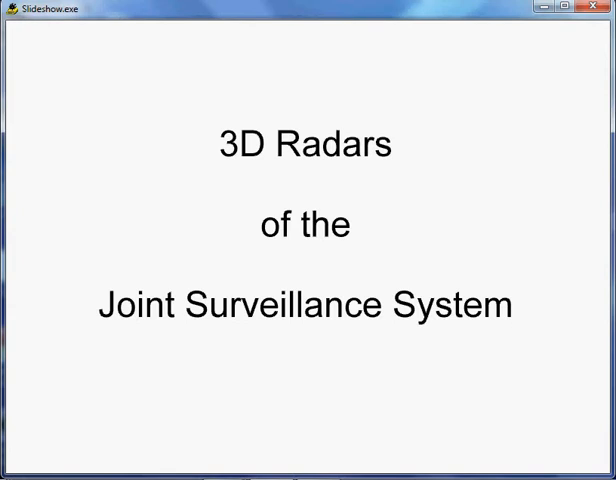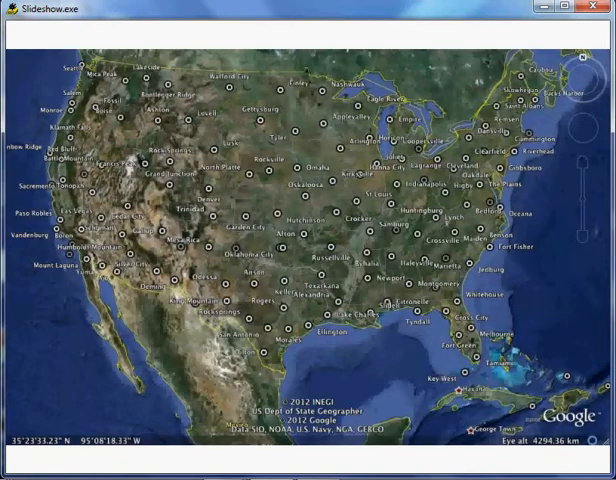3D radars of the Joint Surveillance System. As previously mentioned, the JSS consists of over 100 long-range radars shared by the FAA and the U.S. Air Force. A number of these radars, mainly located around the perimeter of the U.S., are 3D primary radars. This means they are capable of estimating the altitude of primary returns.